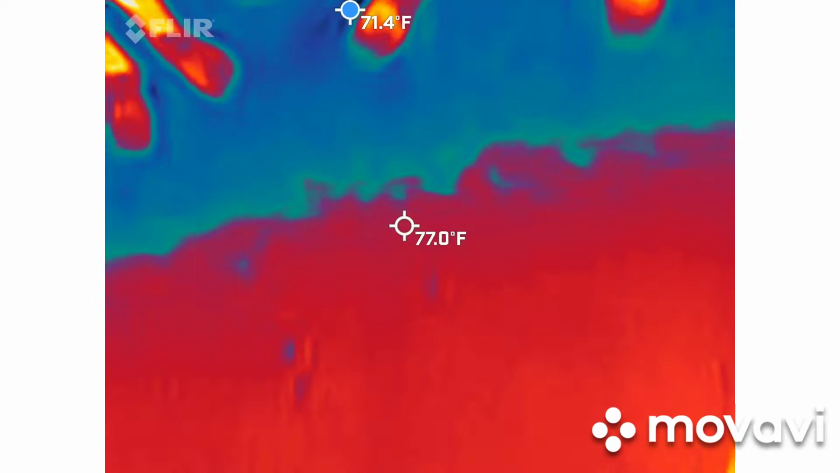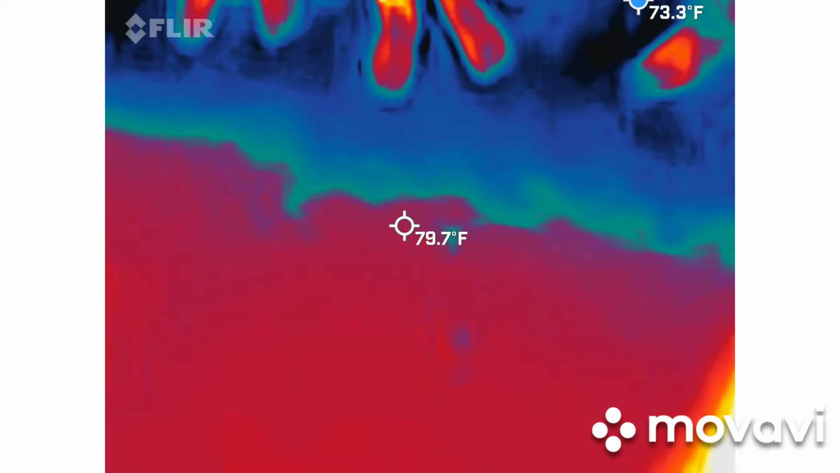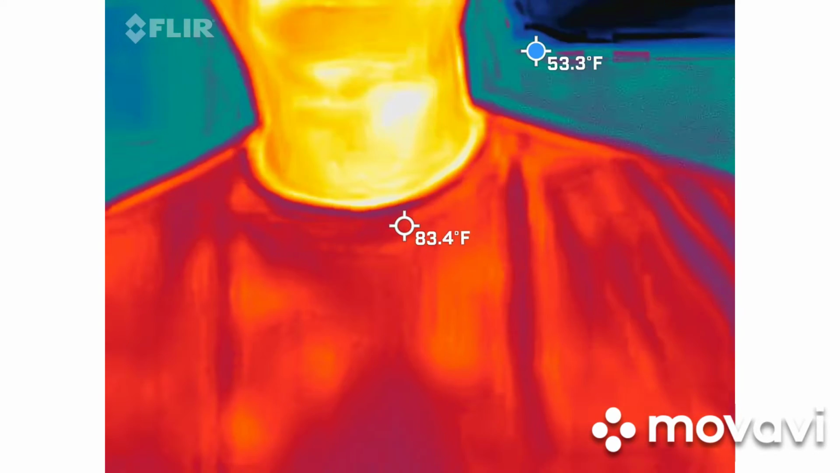Cold, right? Ghosts create cold spots. It's the old adage, ghosts actually create cold spots. So we are literally going to be looking for cold spots with a legitimate thermal imaging camera.